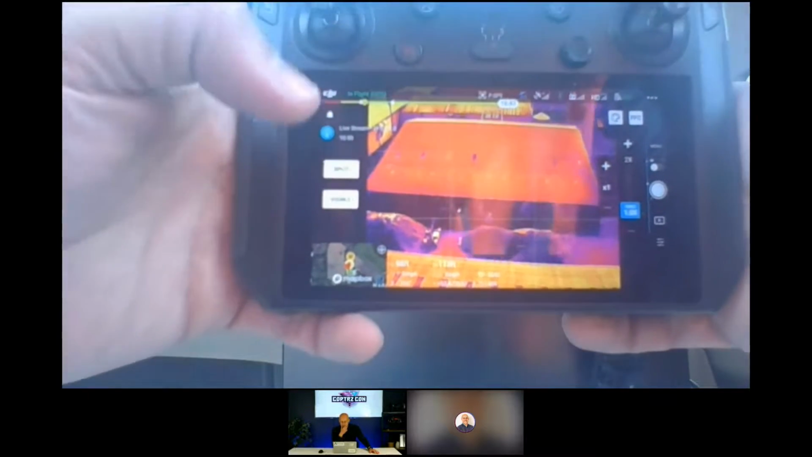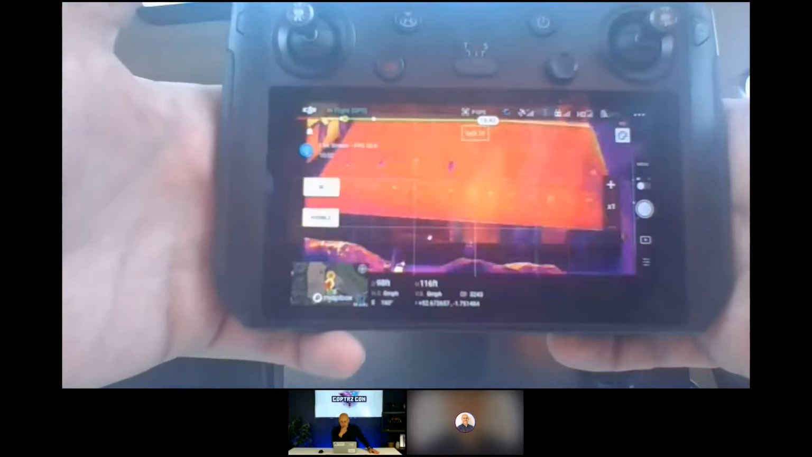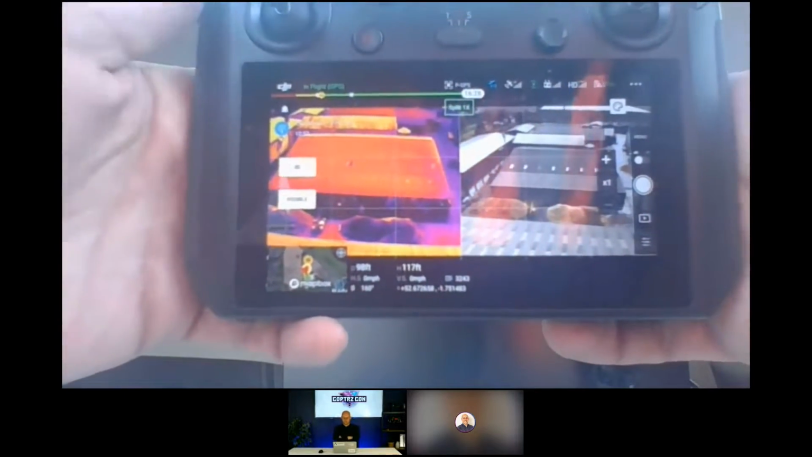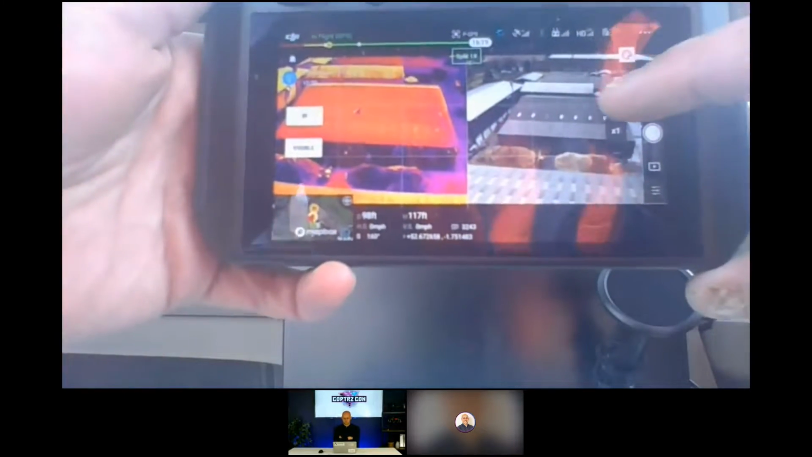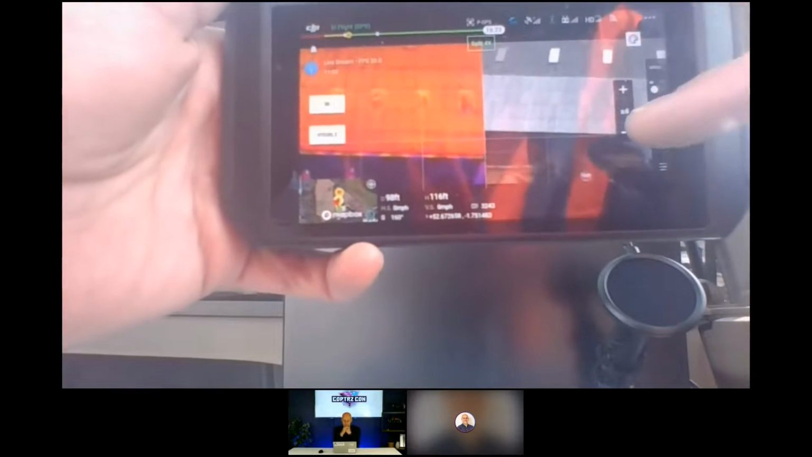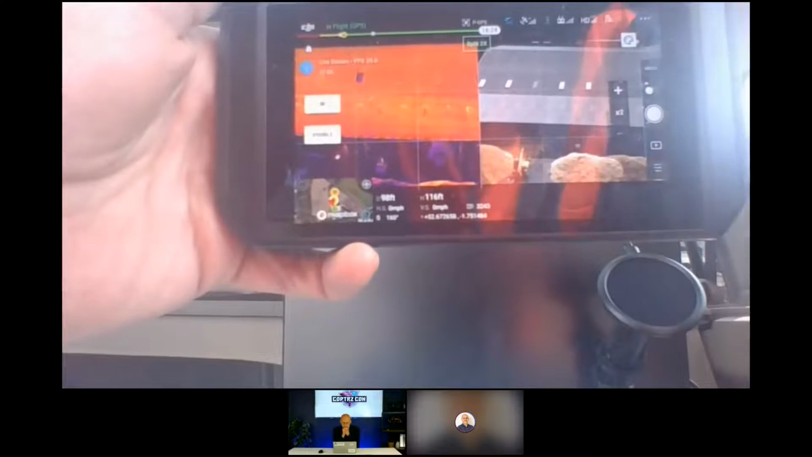Definitely. And then probably my favourite function on here is you can do the split screen. So hit the split button. It gives you your visual RGB feed, and it gives you your thermal feed, and you can zoom them together. So you can zoom in, and it zooms both cameras at the same time. Not exactly the same field of view, but not far off, to be fair.